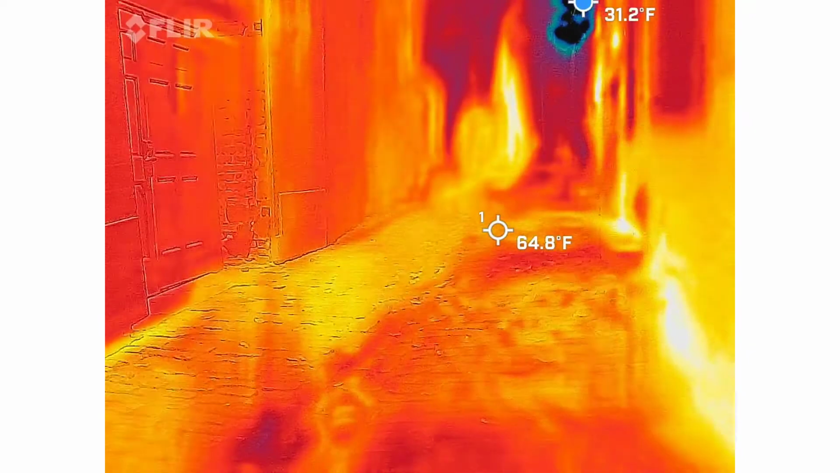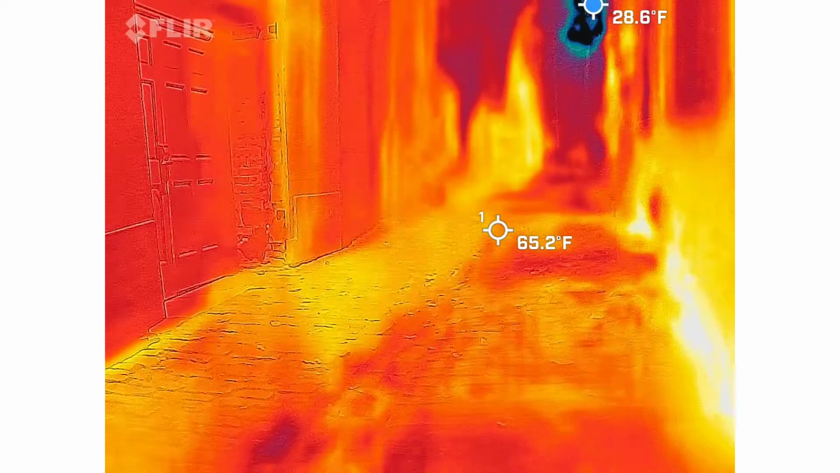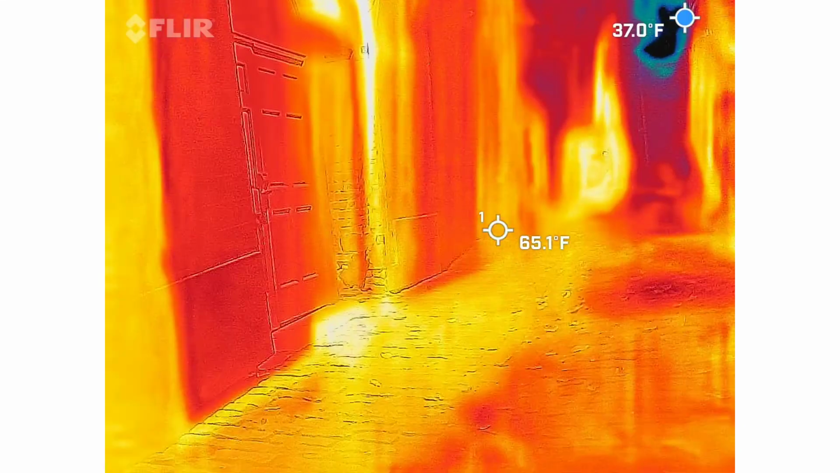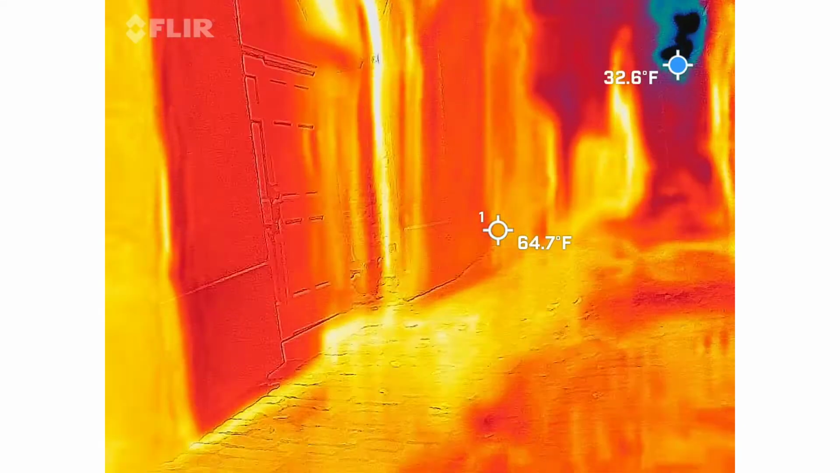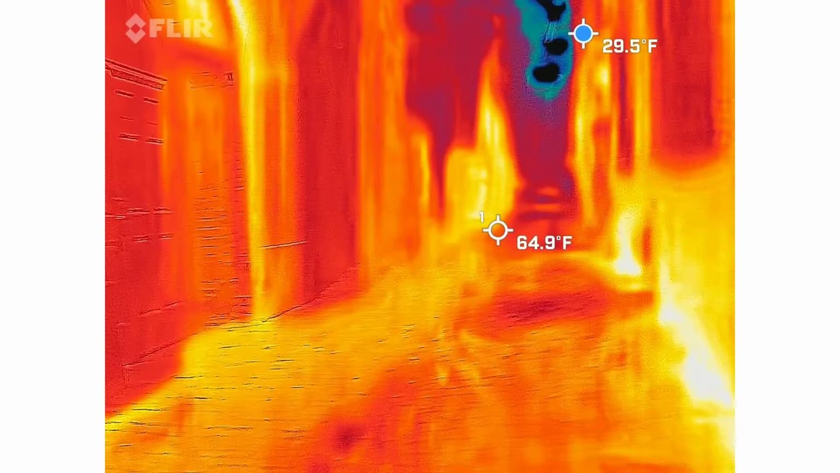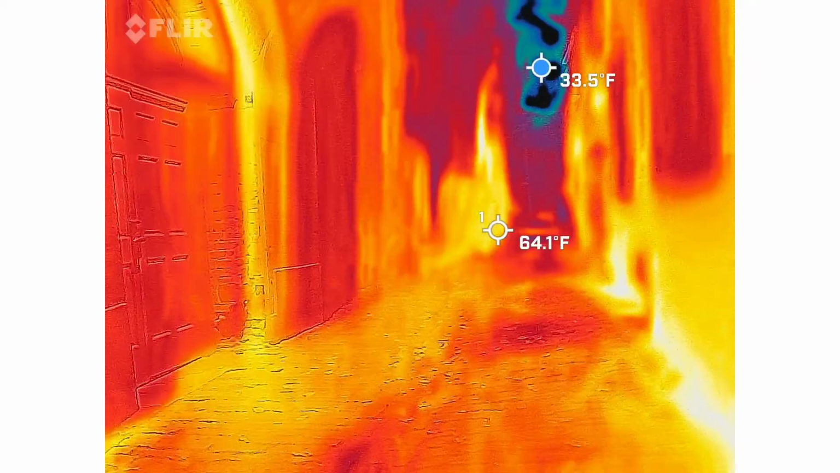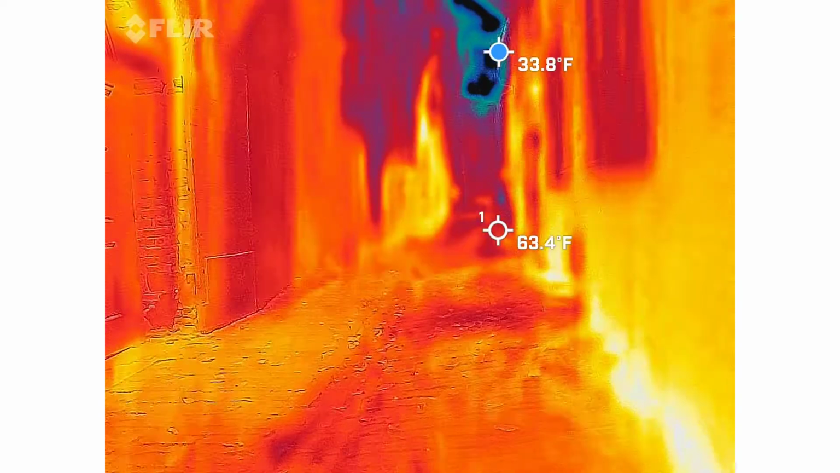Put your device on any brick. Let's see what we get. Anything up to 1.1 is going to be natural from the Earth, so I usually don't count anything with a 1 in front of it. So I don't really see anything going on. 3.8. It's around 3.8, okay.